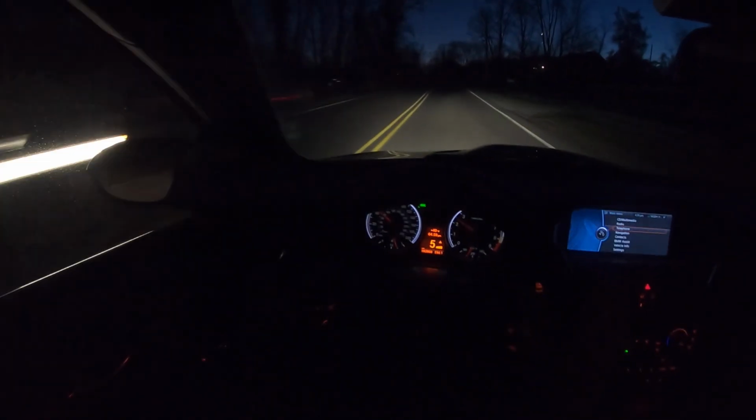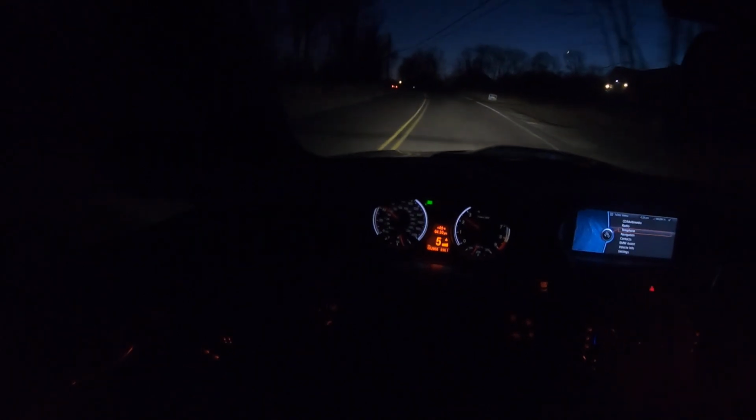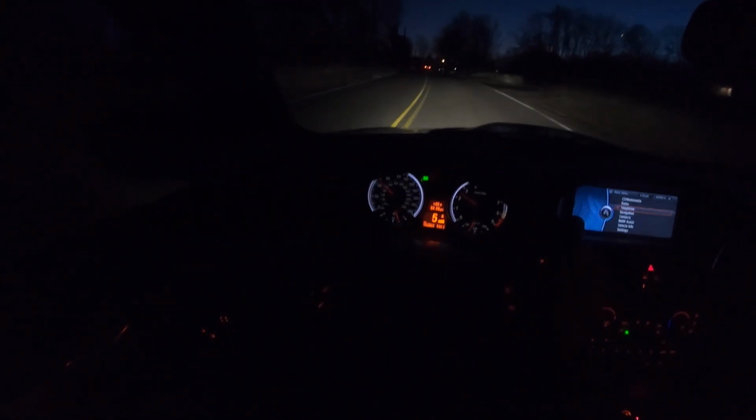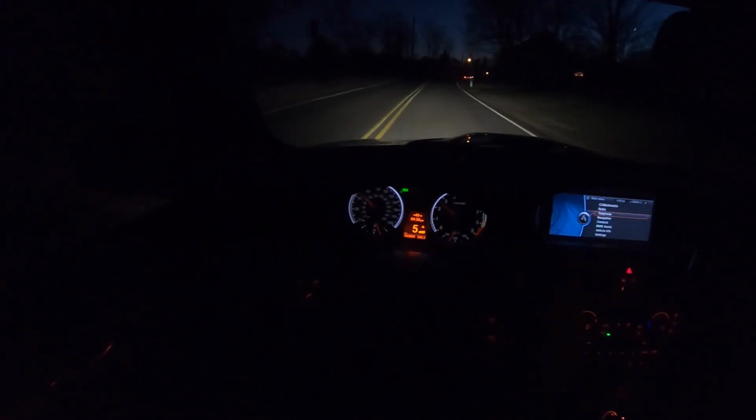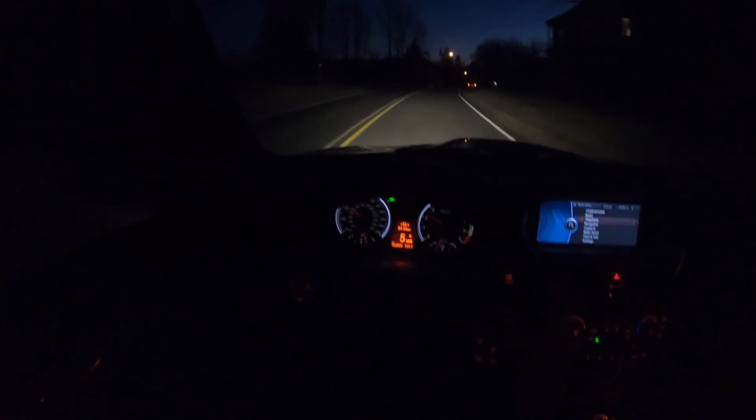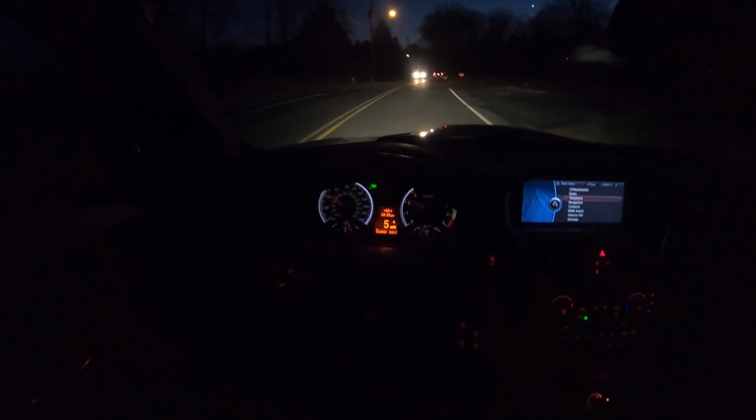One of the things that I would like to do with this car in order to help it in those cold starts is I'm probably going to throw on a little adhesive heating pad that you can plug into an outlet to help warm up the oil pan.